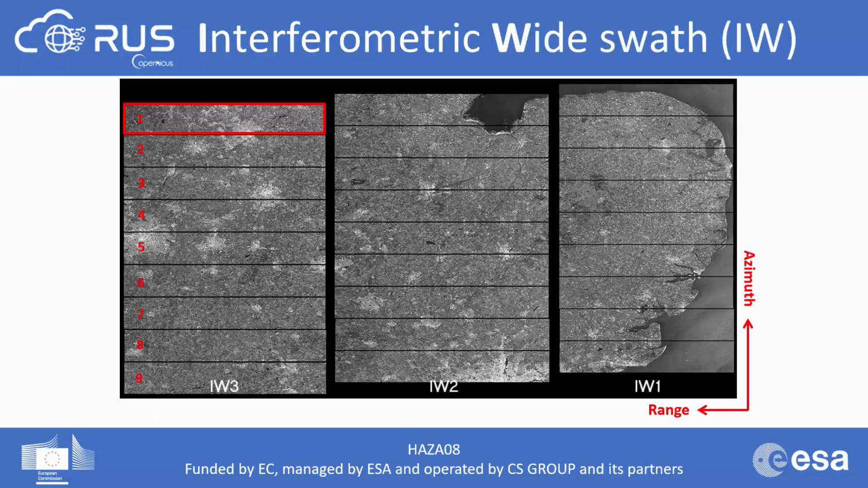In the next slide, you can see the 3 subswaths the interferometric wide swath consists of, and the 9 bursts of each subswath. In order to derive the coherence between two radar images, they not only need to cover the same area, but also to belong to the same orbit and have the same geometry. The closer to 1 the value, the more coherent the image is.